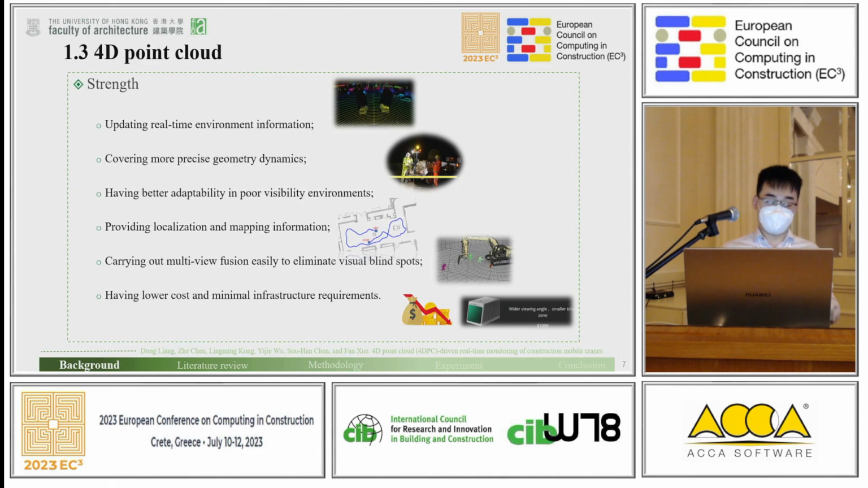Also, it is easy to carry out multi-view fusion. This is important for a construction site, since it is always large, so we need multiple sensors to do this. The last is that it has a lower cost.